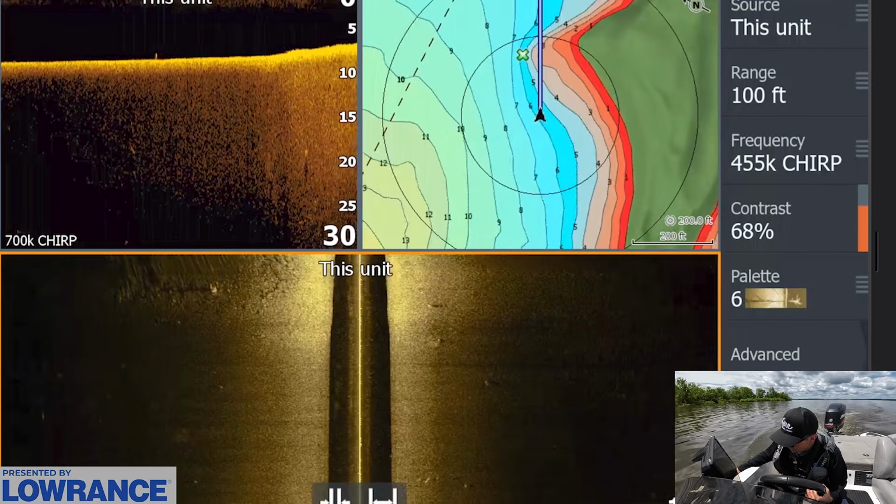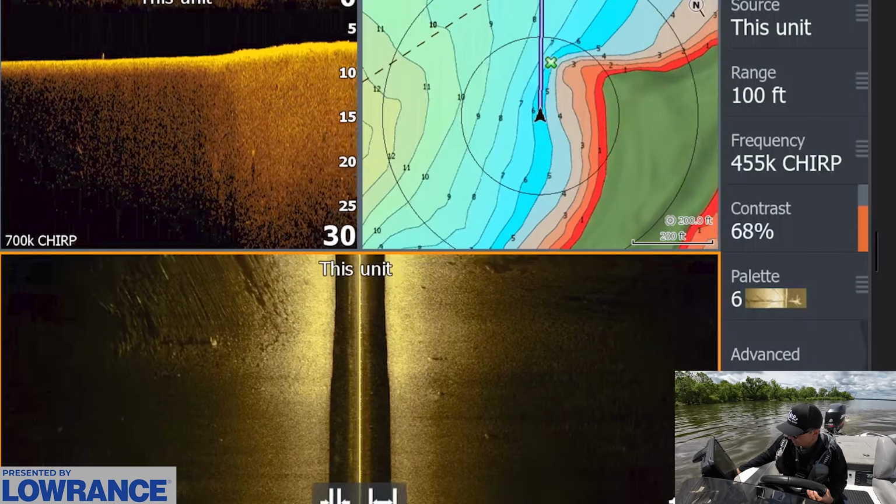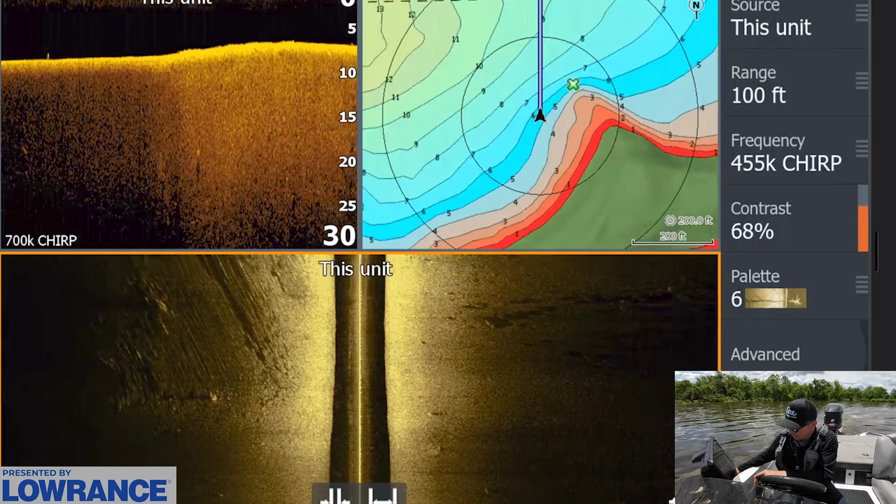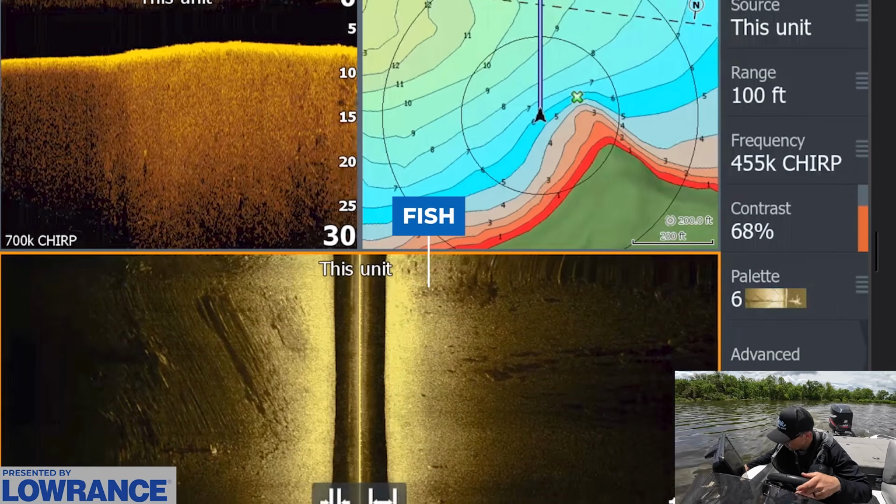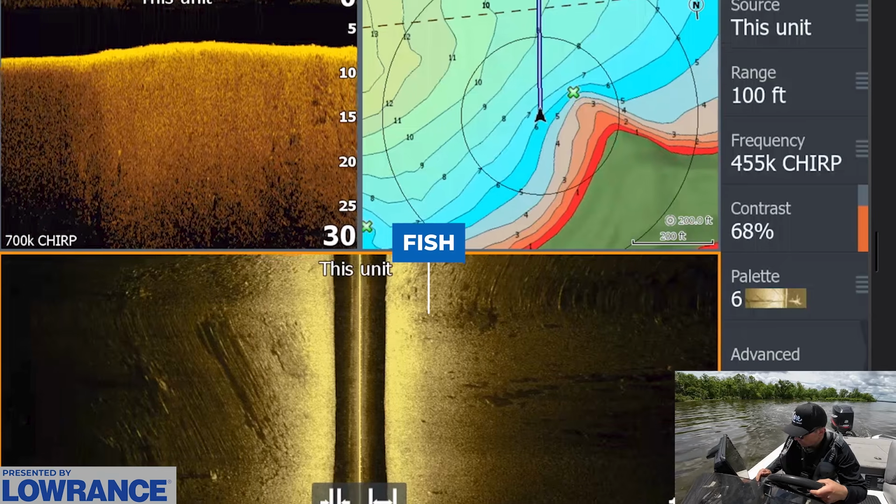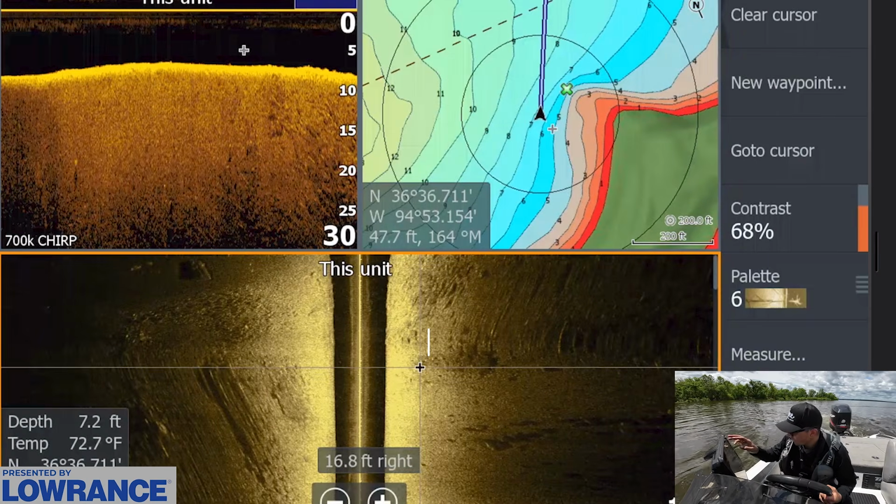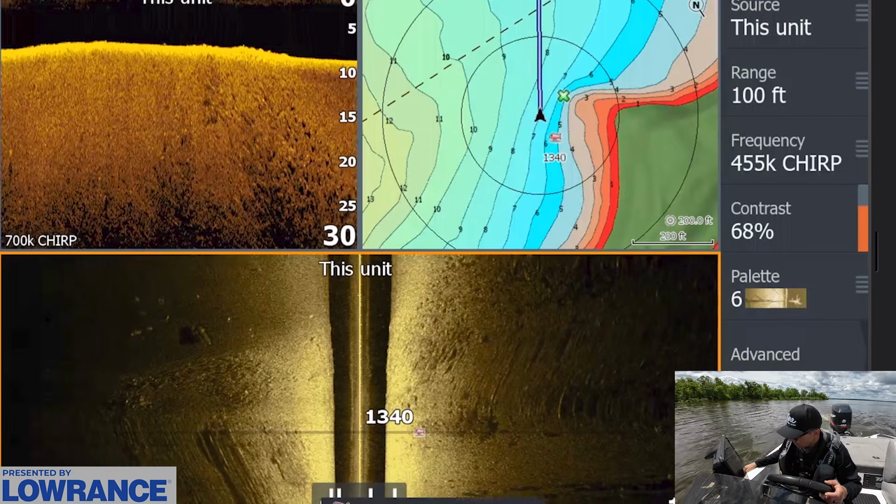Here's this rock right here, and it actually looks like there's potentially some bait out here. We'll see though, I couldn't really tell just from that. I don't want to get too close on this because I know this drops off. Oh, there's some fish right there. You can see them right there. I'm going to mark that really fast with a fish icon. There are some fish right there.